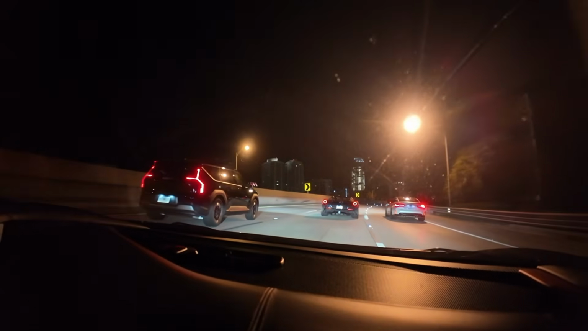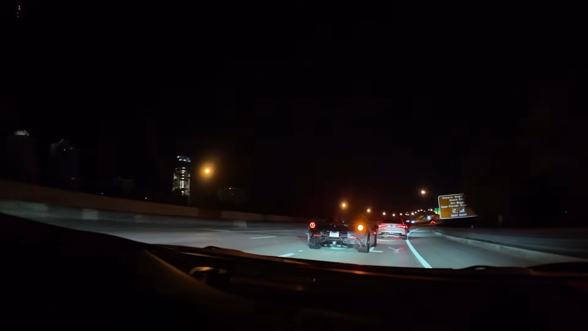Yo, that shit is crazy. Where did the cop go? Now he's all the way up there. I think they're gonna keep this kid, bro. This is insane, bro. This is crazy. Yo, bro, Z06 is literally mugging everybody, bro. Every car, bro. This Z06 is mugging every car, bro. I swear to God.